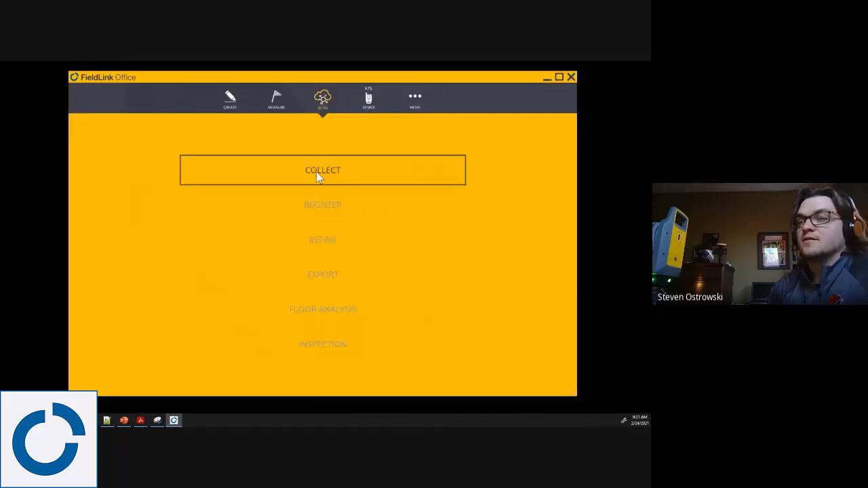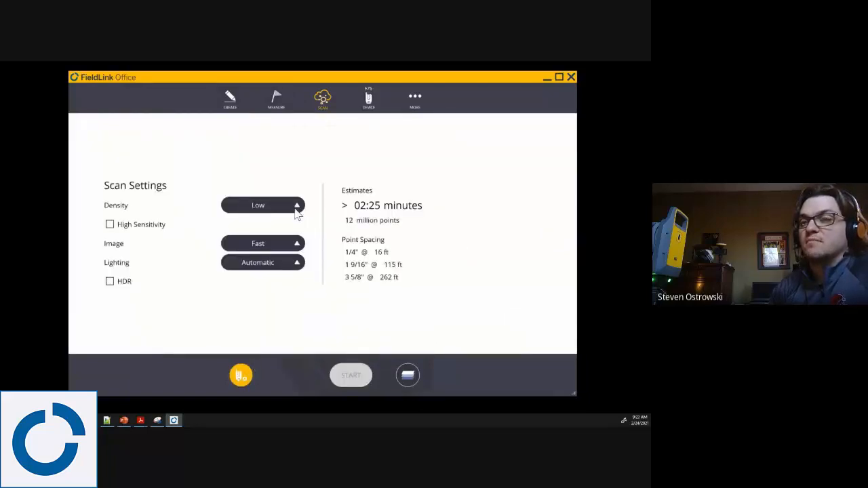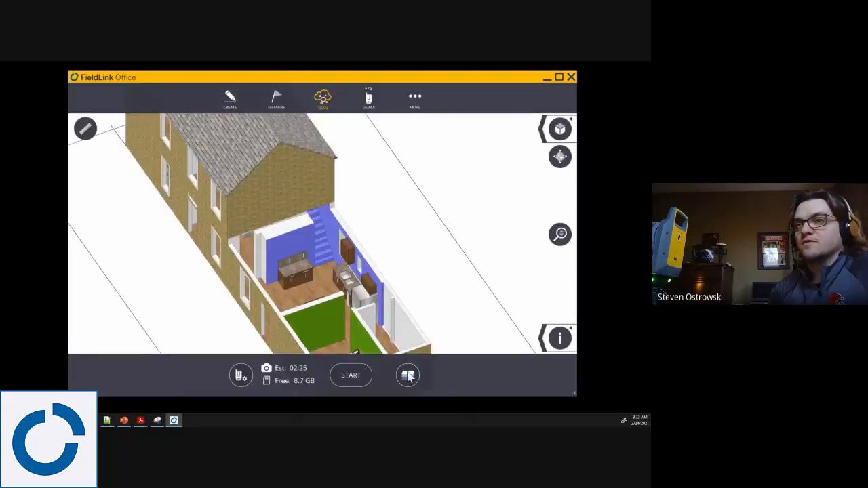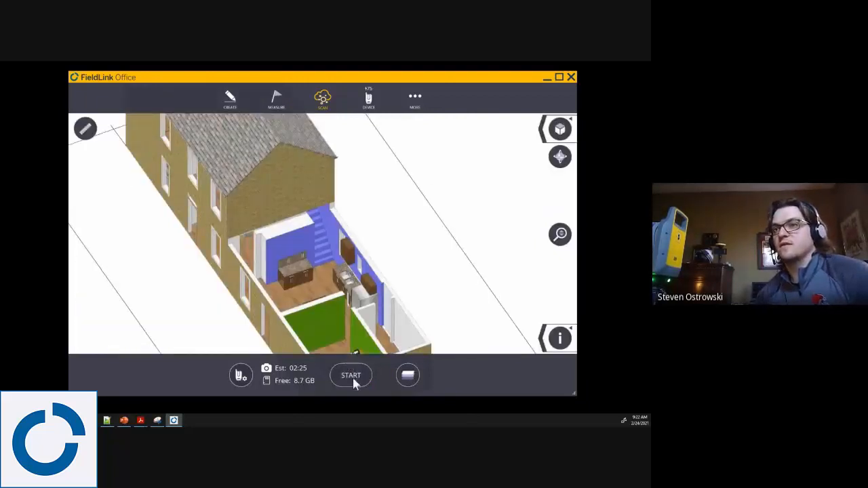I'm going to collect a scan now. This is just going to be a one scan comparison. I can do multiple, but it's just faster to do one for this demonstration. I'll do low, so it'll collect 12 million points in about a minute and a half or 24 seconds. I'll explain that difference here in a second. And images in another minute. That's more than enough points for this area. I'm also going to make sure it's on the office layer so that it will stay in there, and then I can hit start to collect.